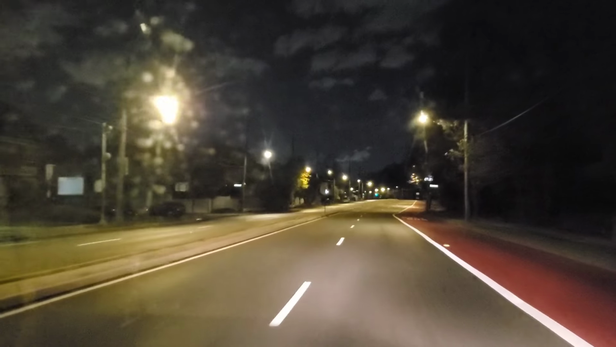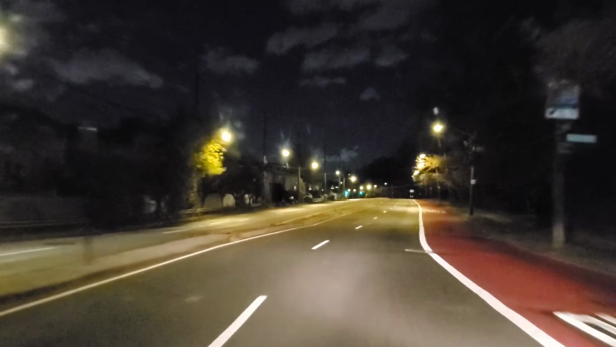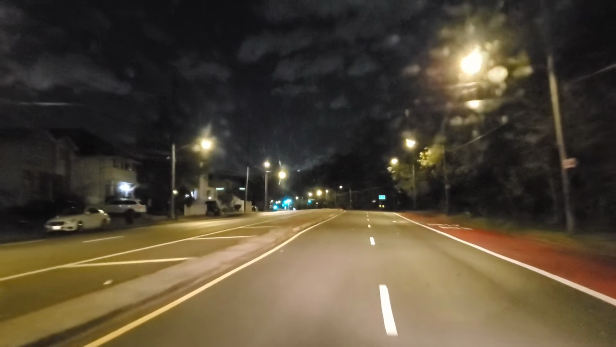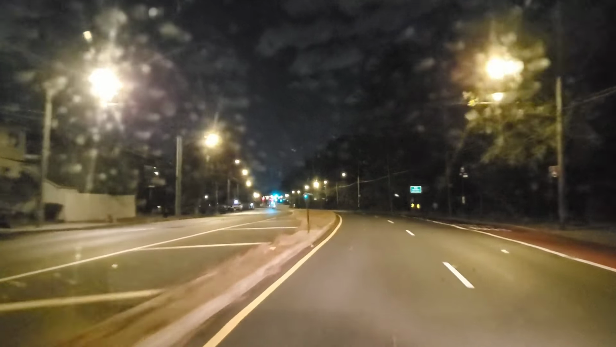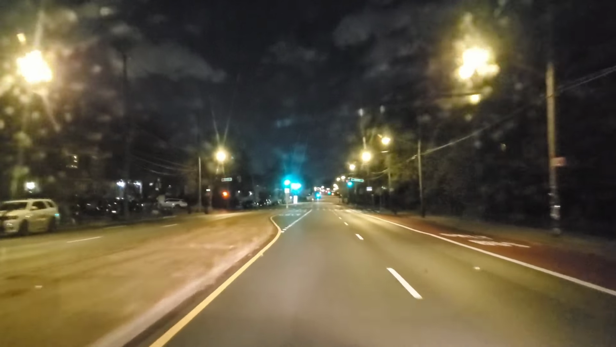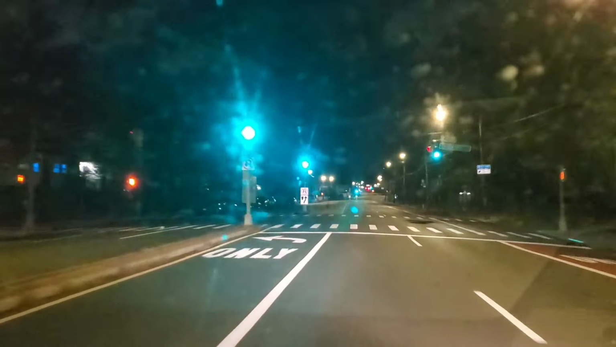Anyhow, we're riding along Highland Boulevard here. I guess we'll try to get to a more remote part of Staten Island. I want to time it so my cigar is done when I get home. Pretty dead out. It's a Wednesday night. Yeah, it's a Wednesday night. Not a car around.